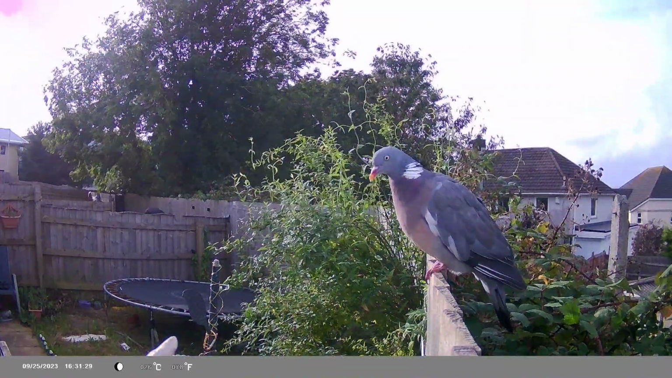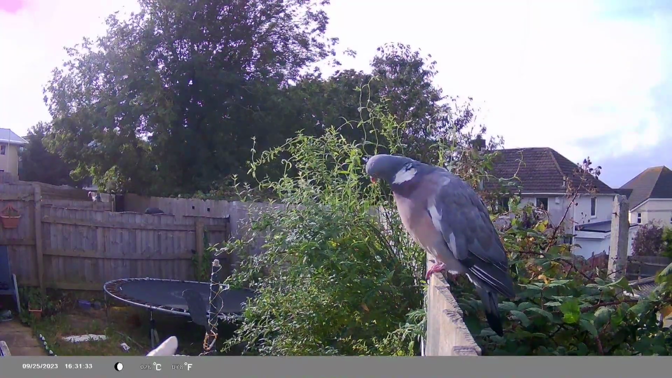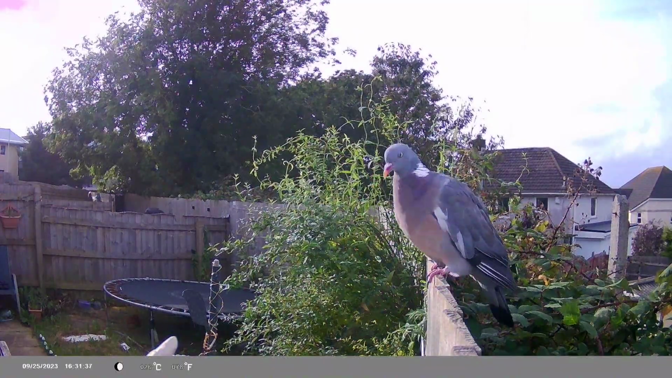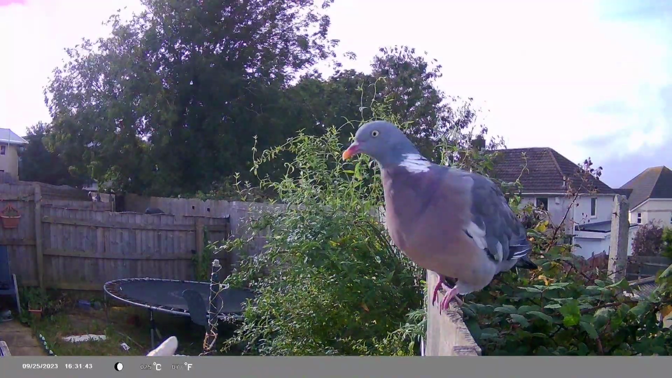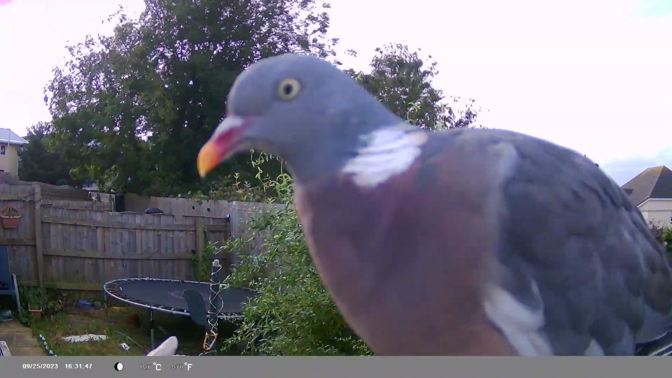So here's the first wood pigeon of the day. He came down, checked everything was all clear, gave the camera a bit of a once over before dropping down for the seeds. This guy gave the camera the full work over to see if it was safe.